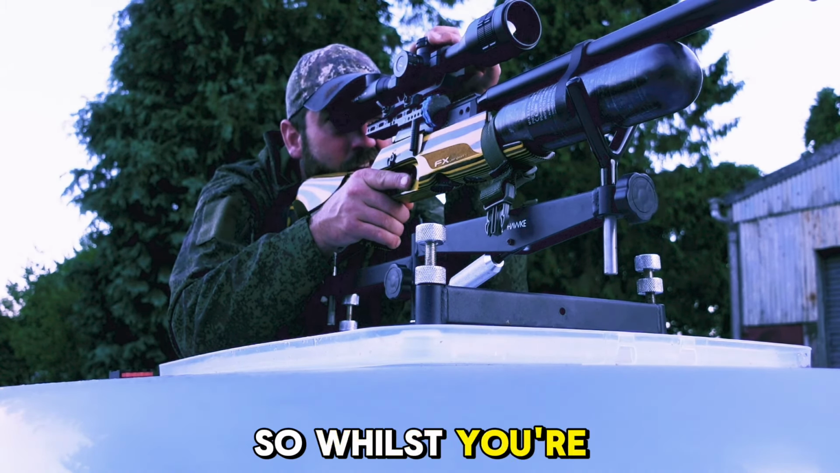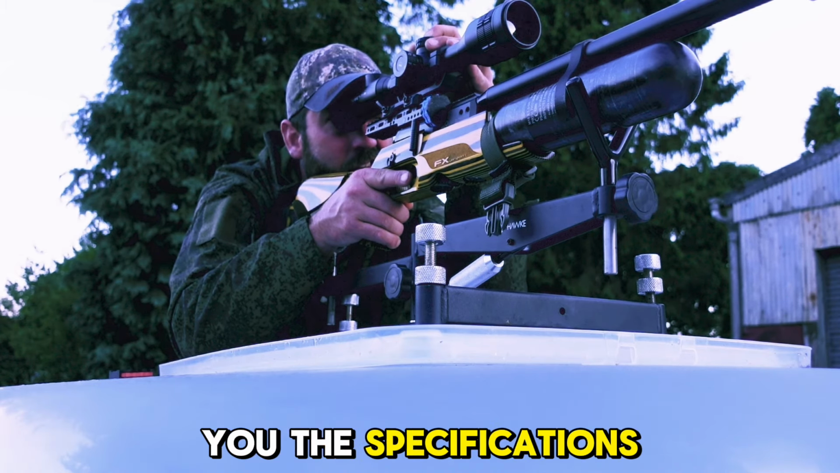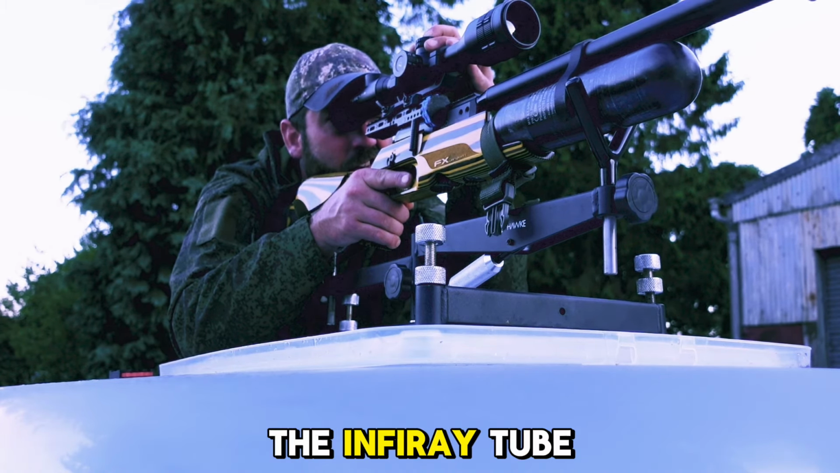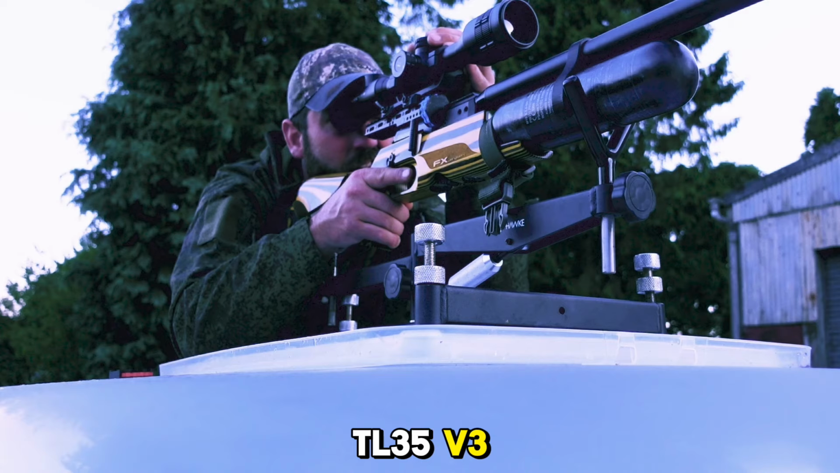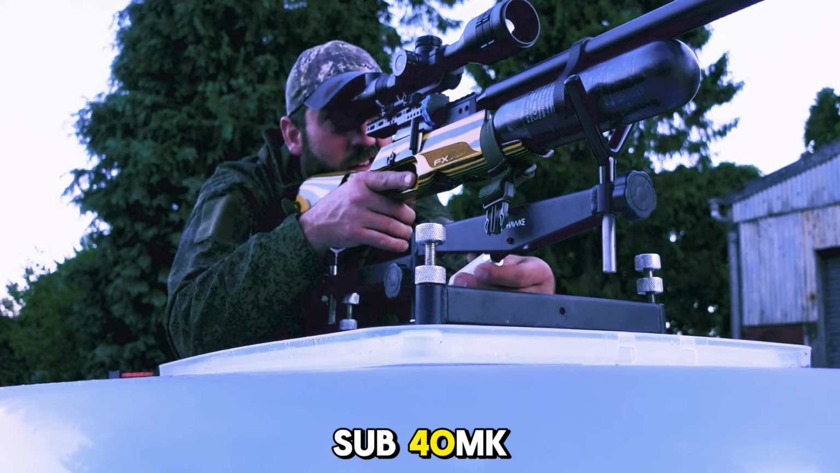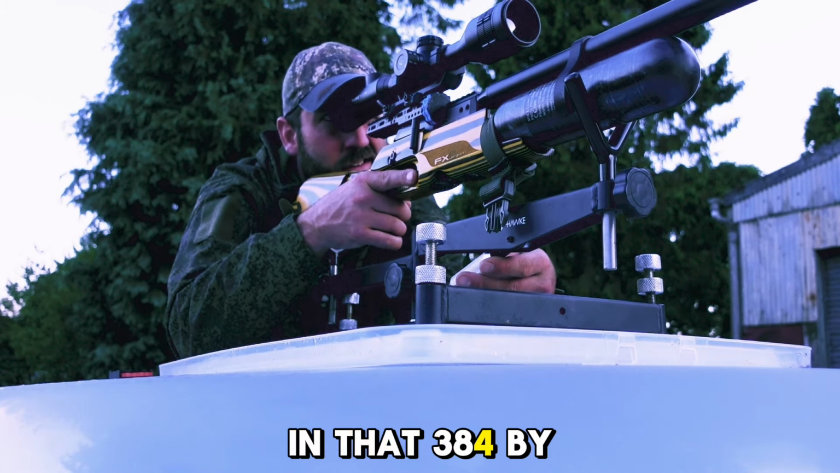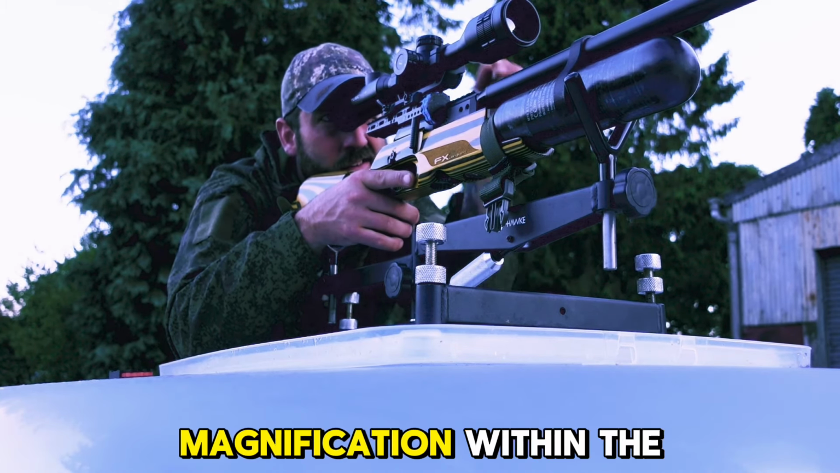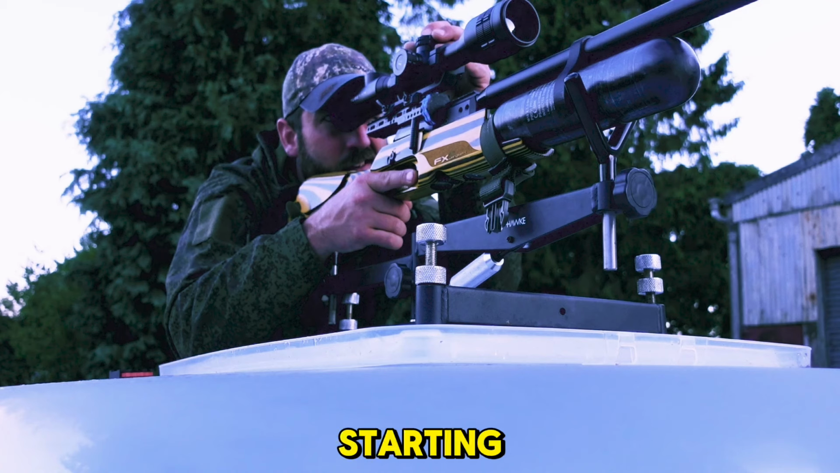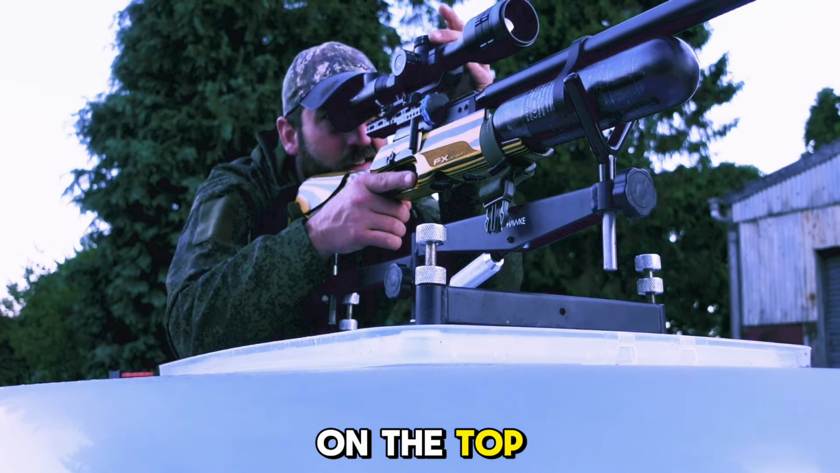Right guys, whilst you're watching me muck around with the scope, having not read the manual, I'll give you the specifications for this model. The Infiray Tube TL35 V3 comes with a thermal sensor, NETD under 40 millikelvin, with a detection resolution of 384 by 288. Magnification is 3 starting, going all the way up to 12.5 in increments using the dial on the top.